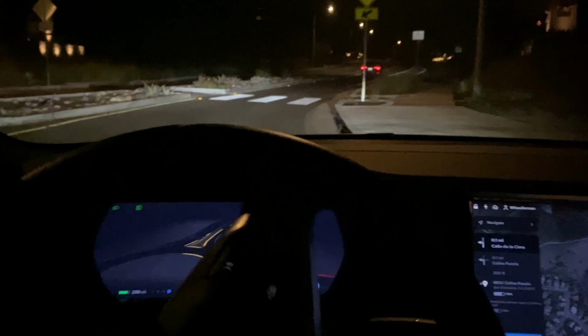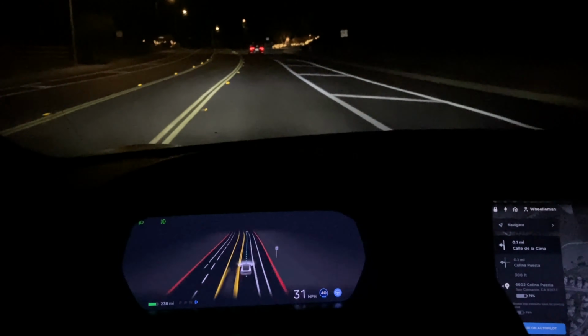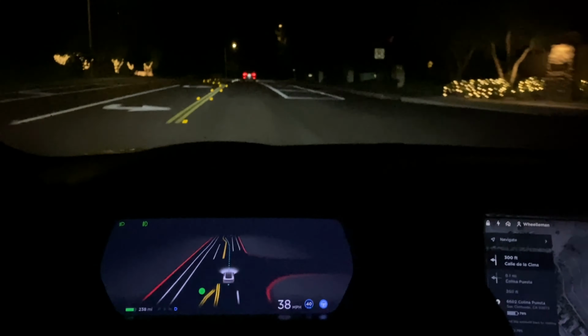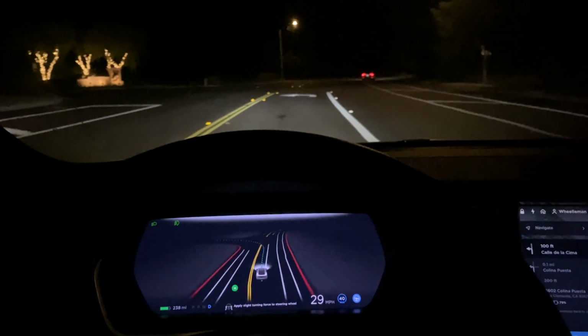So it slowed down, let that car go first. Really nice. Oh, really nice pull through on that roundabout transition. Okay. Pulling into this residential neighborhood here.